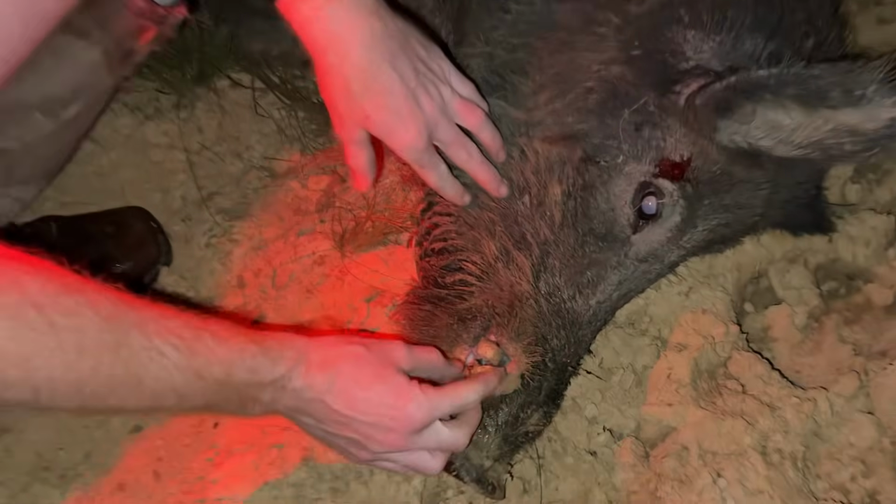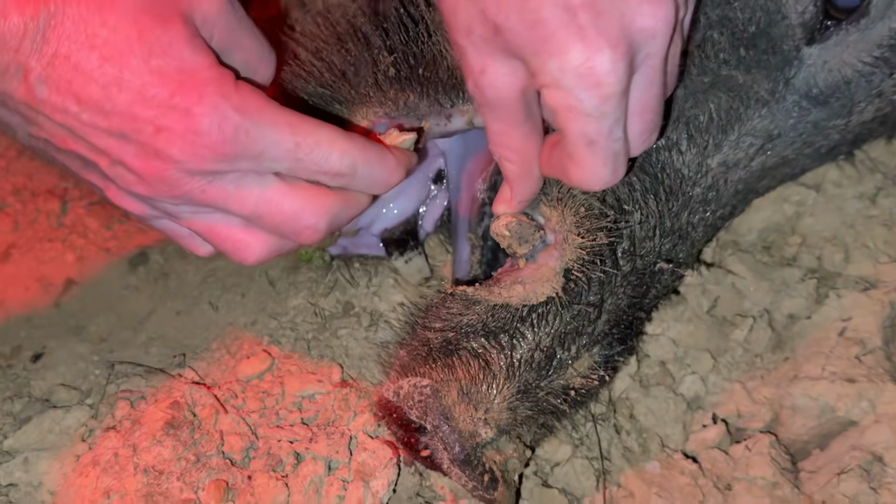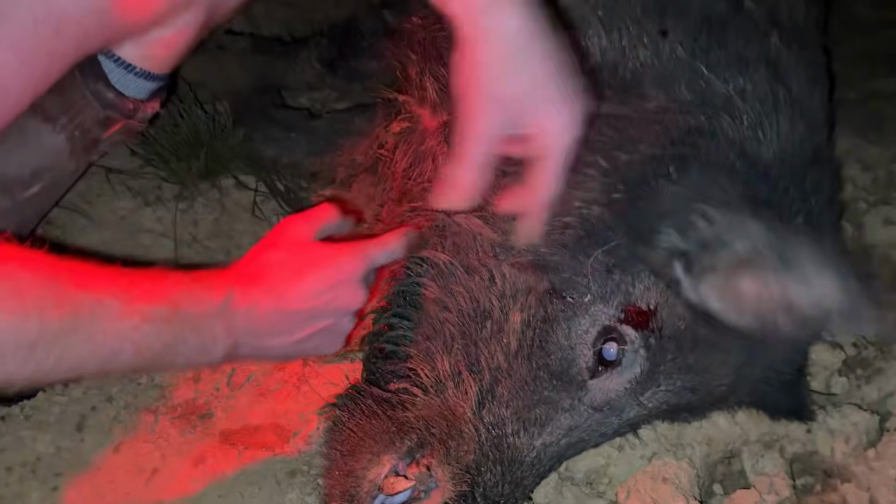Look at these cutters. This is broke off on his wetter. There's his cutter. Look at this one. About to come to life. To the dome, baby. That's what I'm talking about.